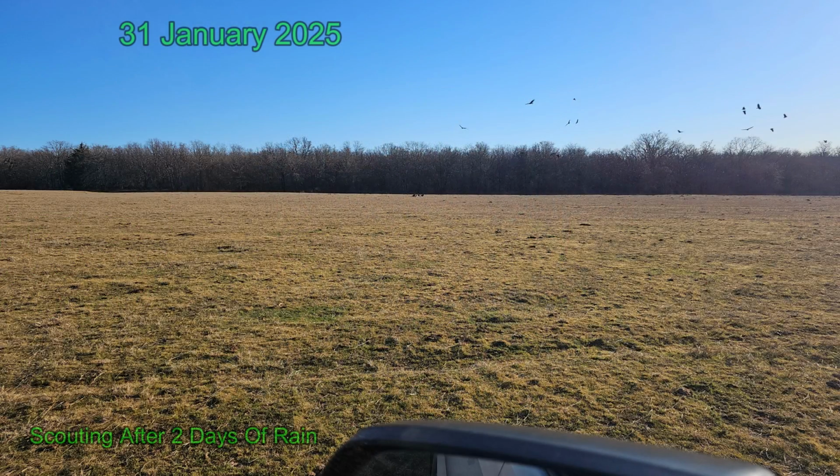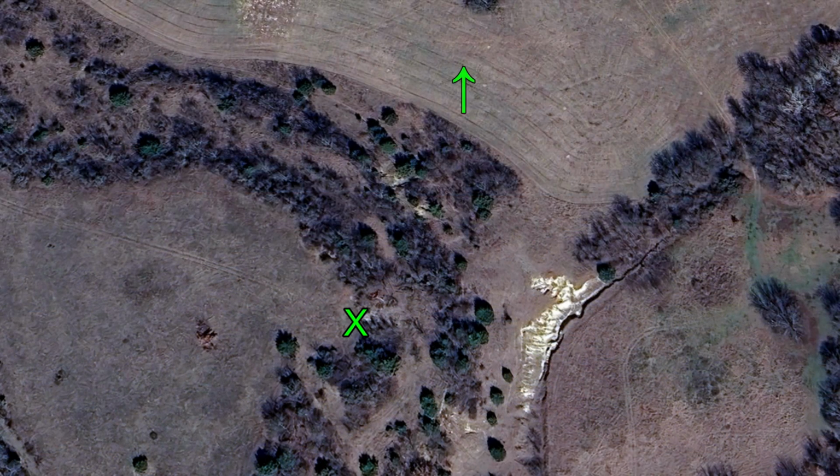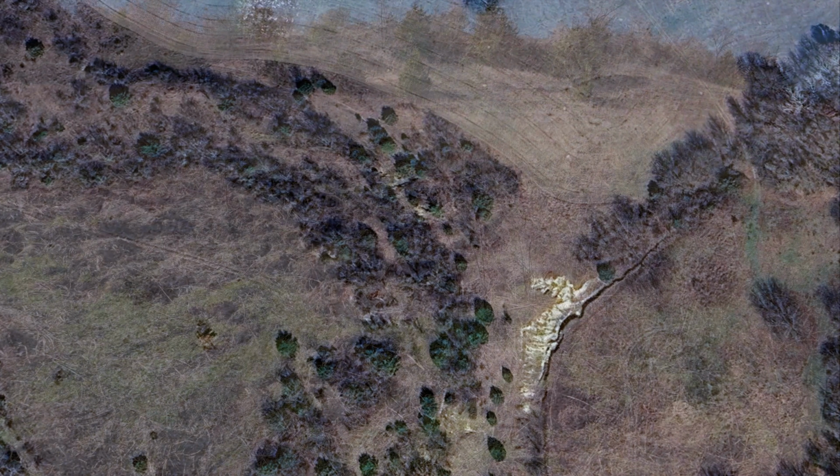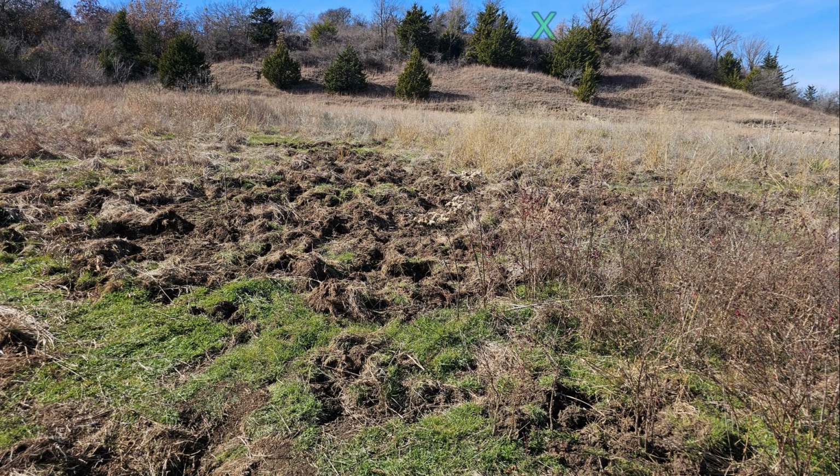Amazing. After 2 days of rain, I'm back out scouting the field where we shot at the large sounder. You can see the buzzards in the distance. Didn't see any recent hog sign, so I returned to the bluff site. I'm up on top of the bluff watching the large field. I'm also watching the bluff area off to the left where we saw the sounder come over the western bluff. And I'm going to have a hog come in down in the low area off to my right. Here's a view from ground level from before the hunt.